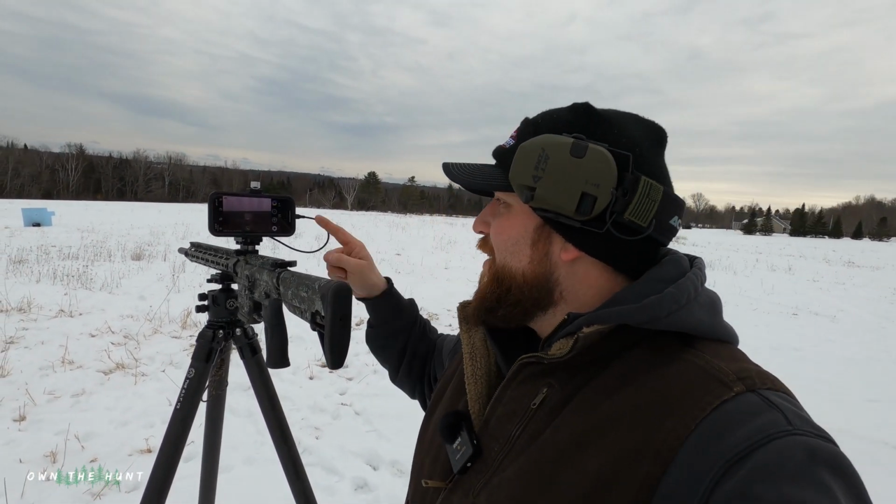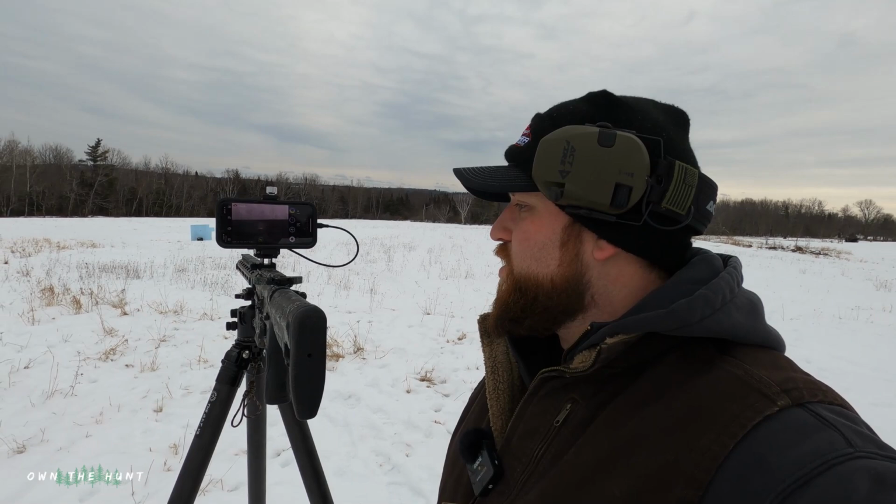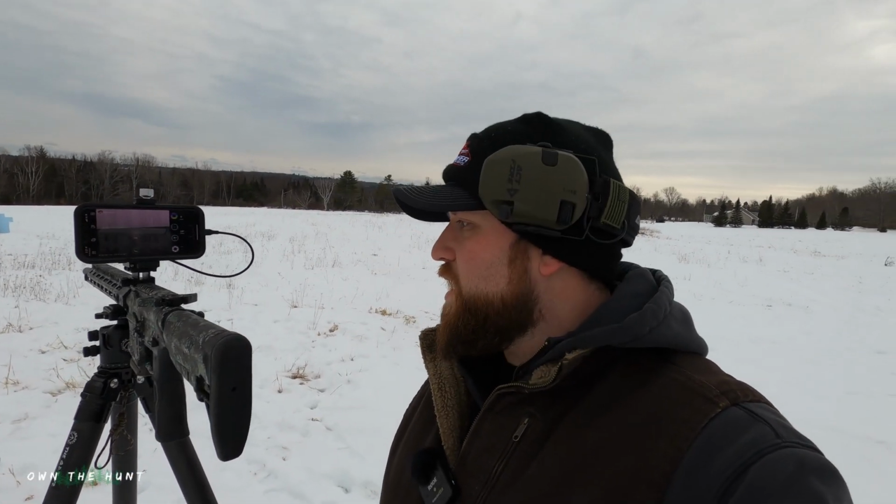Hopefully it's not terrible. Anyway, what we have, we've got the T2 Pro on top of my 223 rifle. I used to hunt with this thing. I love this gun. It has been a sweet setup, great rig. So I decided, let's throw that T2 Pro on there and see if it can handle the recoil from this. This is a relatively soft shooting 223. We've got a full rifle length gas system on this, and it's a pretty soft shooting 223.